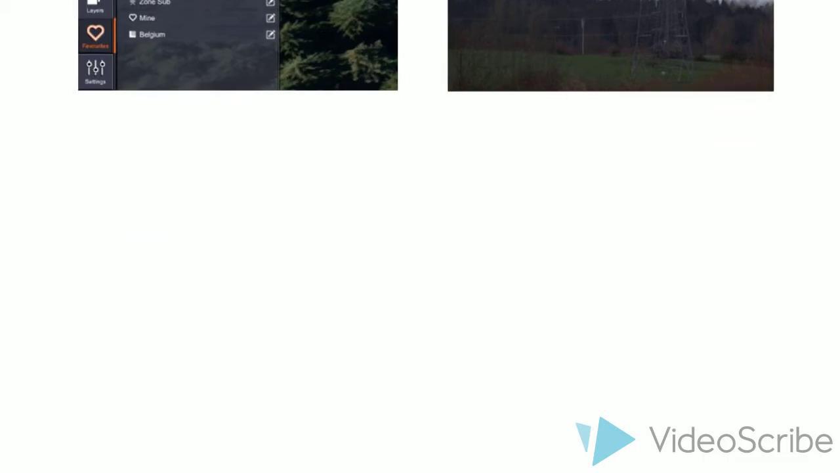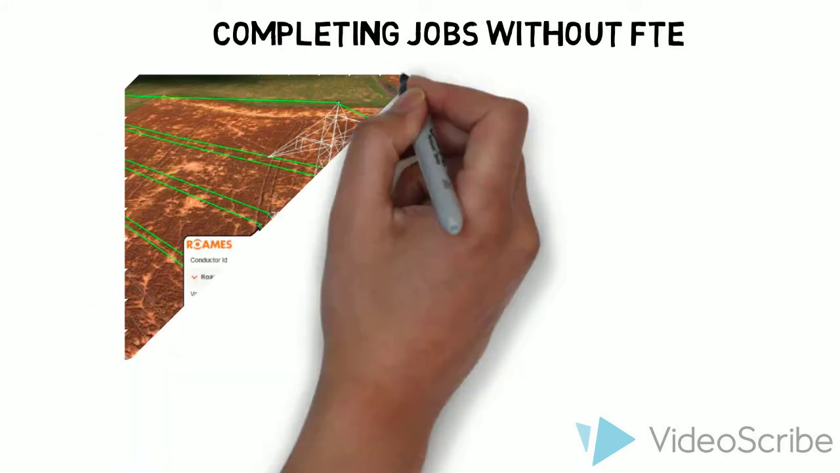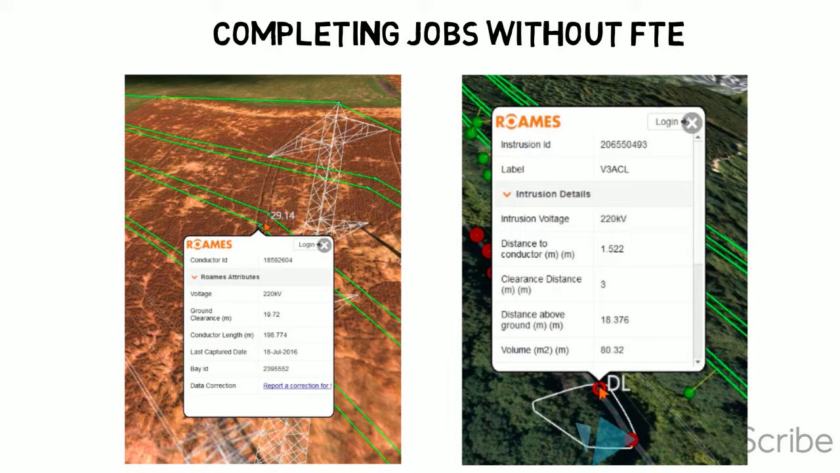Finally, for the energy industry, ROMES can complete jobs which are currently completed manually, such as measuring ground clearance or vegetation clearance of lines and conductors. This reduces costs and ensures greater data integrity.